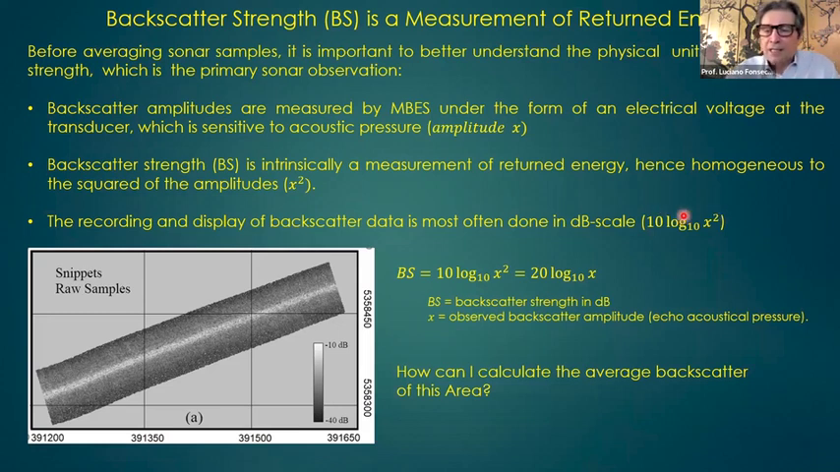This is the normal way that we deal with backscatter. So we take one value of backscatter, square that amplitude, take the log of it, and I have one measurement of that backscatter in dB. But my question is, how can I calculate the average of the whole area? How can I average those 10 megasamples?